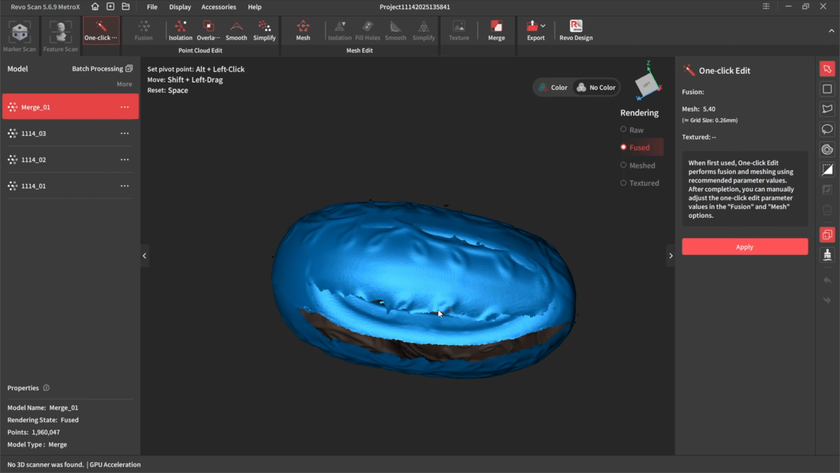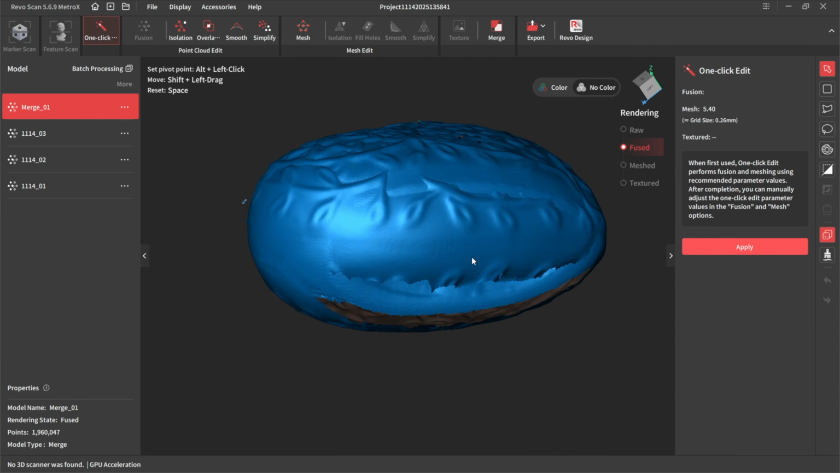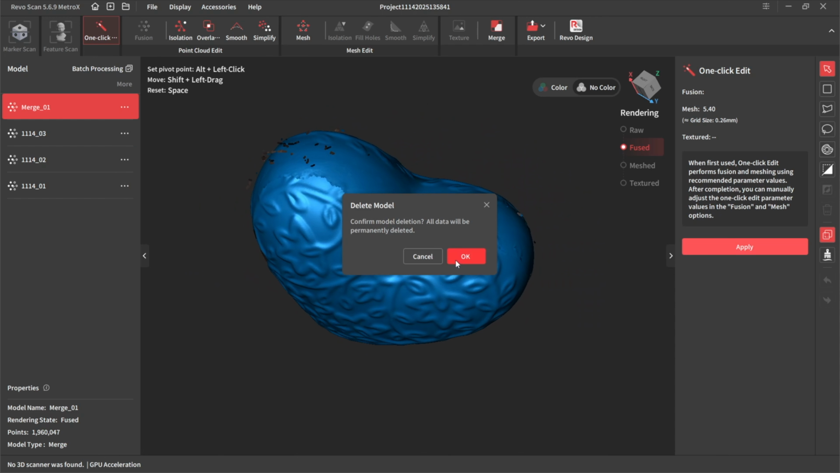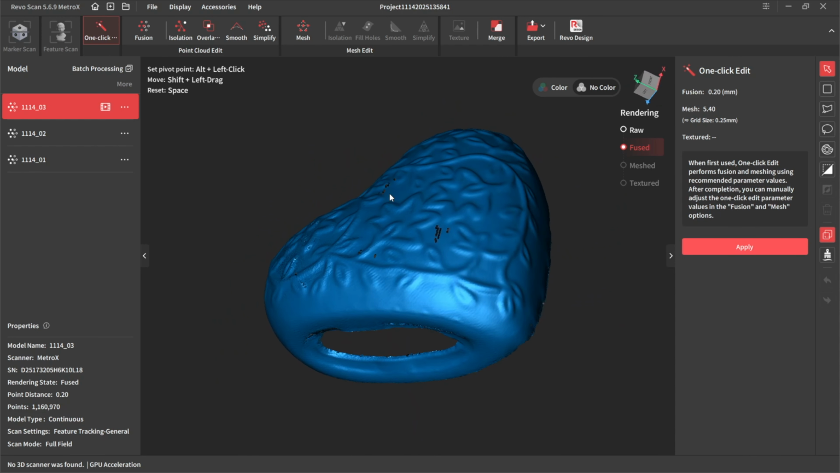And as you can see, it's made a right mess of that. It's got them mixed up, hasn't it? But this is the beauty of this software, because all I've done now is right click and delete, because it's created a different file, so it's deleted that. So now I've got to merge these manually.